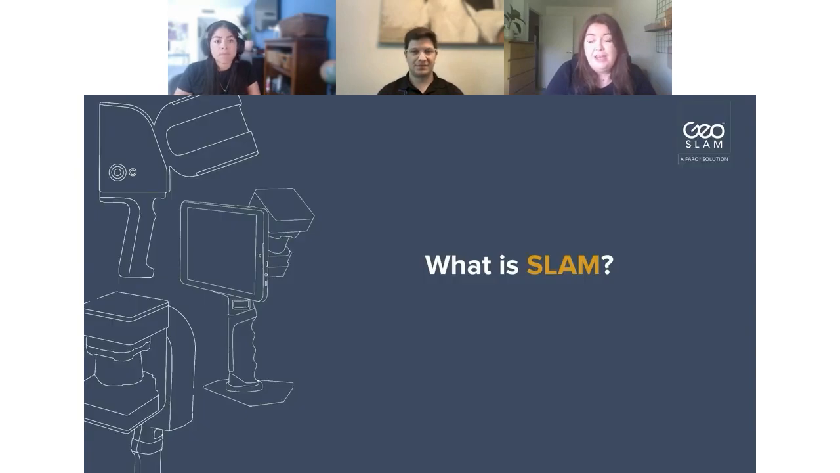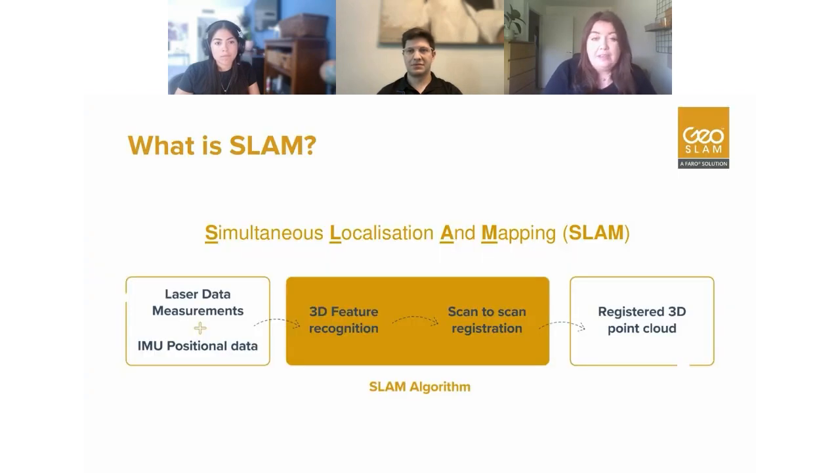Right, so without further ado, if we do have anyone here who's not familiar, GeoSLAM is primarily a handheld LiDAR mapping company. So we use what's called a SLAM algorithm to power our solutions. And what is SLAM? SLAM stands for simultaneous localization and mapping. So what this means is we're trying to map where we are in the world and also map the objects around us. So at the same time, we're finding where we are and also mapping the 3D environment.